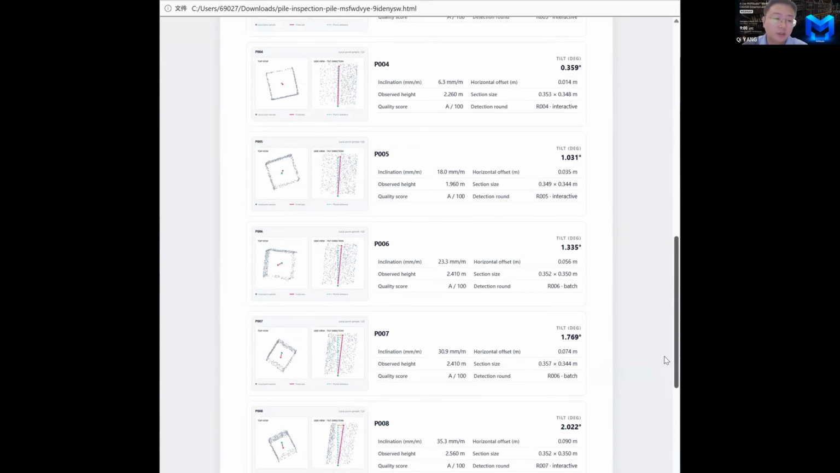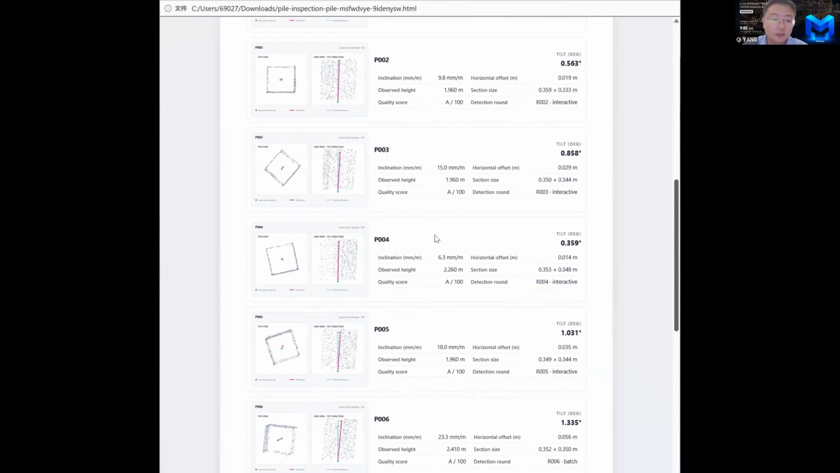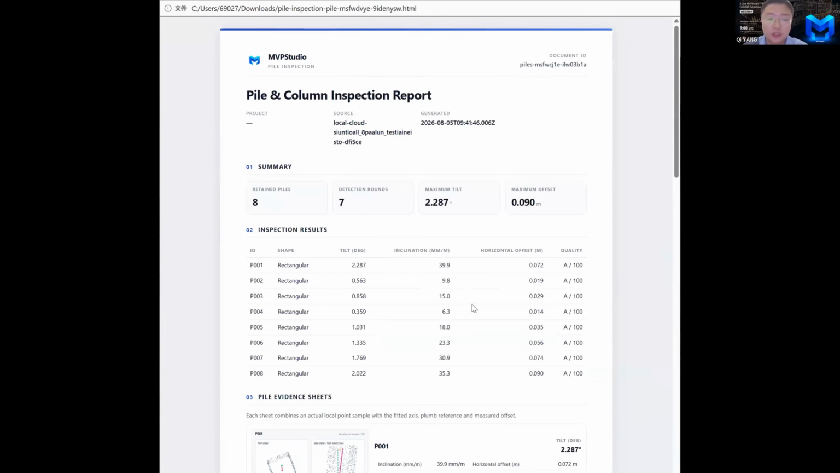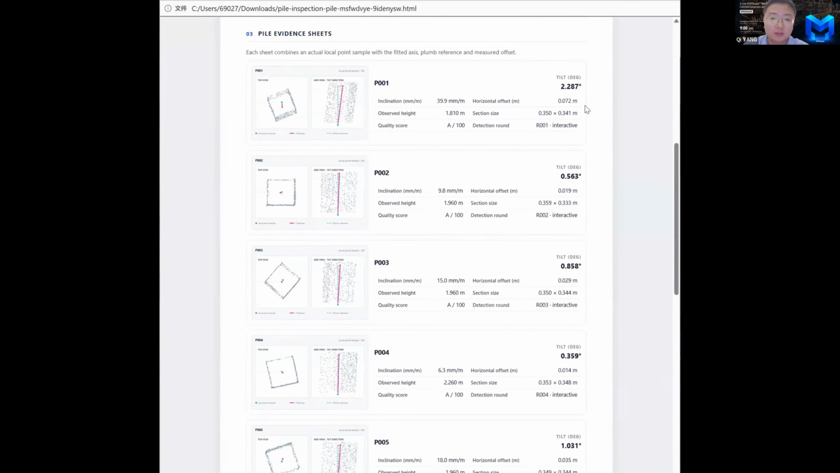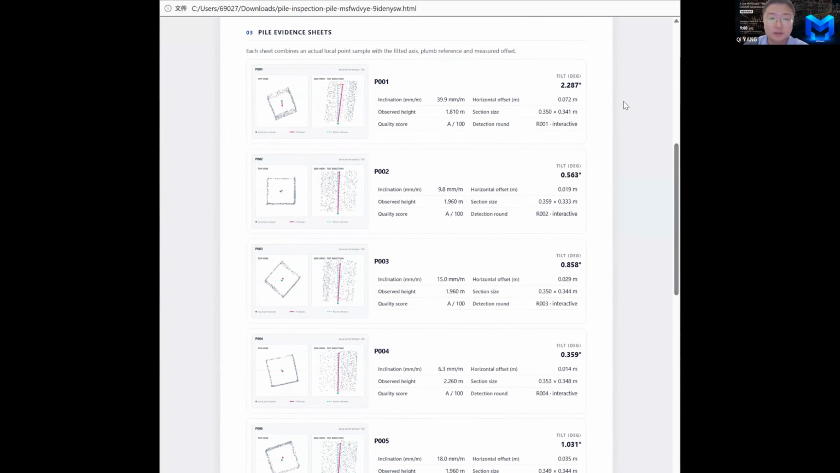So this is a very good function for customers, and we also believe that in the future we can make similar functions, for example, if you want to analyze trees, analyze buildings, or do any analysis based on the point cloud, we have the ability to make it for our customers. So this is the future. The future is coming.